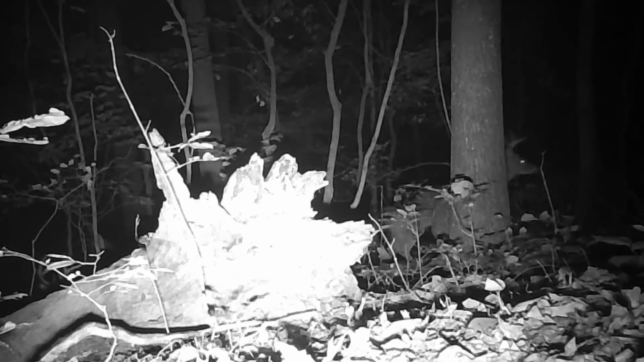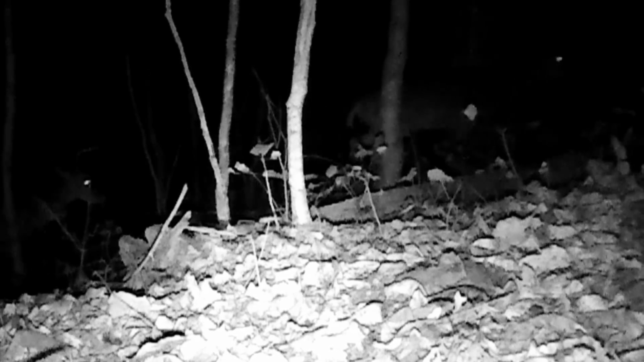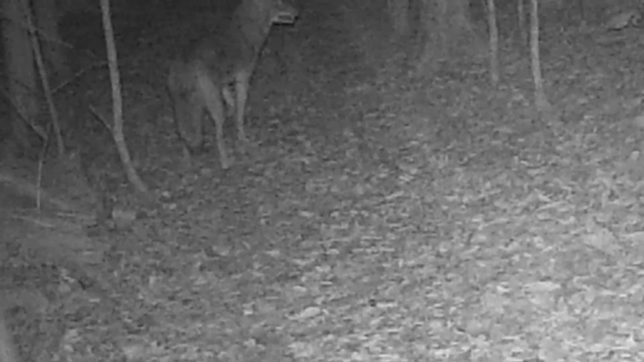Now here's the bachelor herd moving through. There's 2 bucks, 3. Here they are again moving across another camera. There's 2, 3 nice sized bucks. I caught another glimpse of them right here on another camera till they time out. They're there. And the old coyotes, they're there too. Old Charlie, he's just following them around.